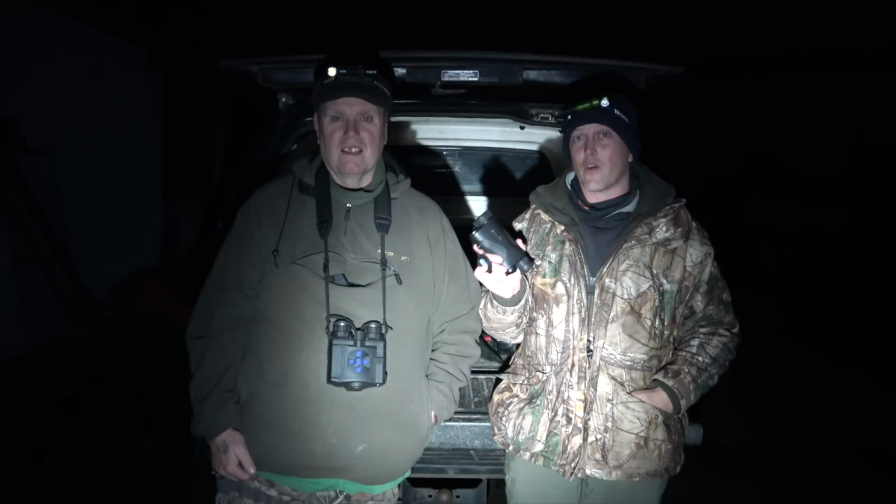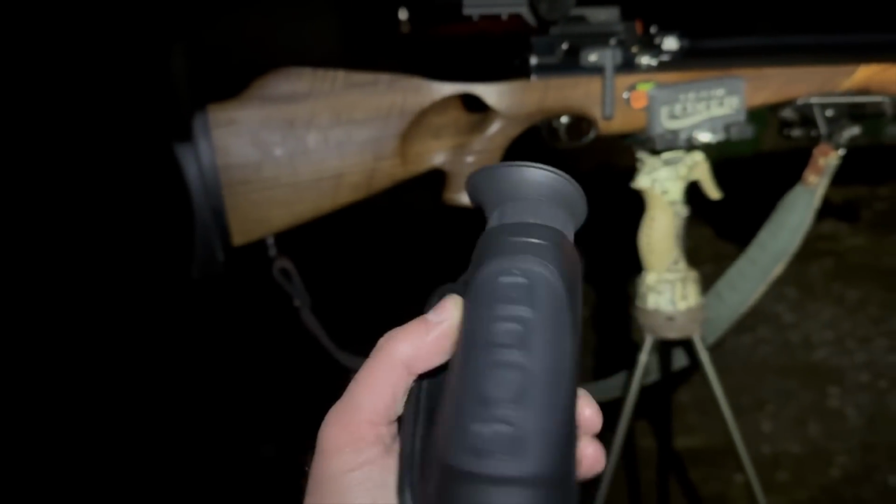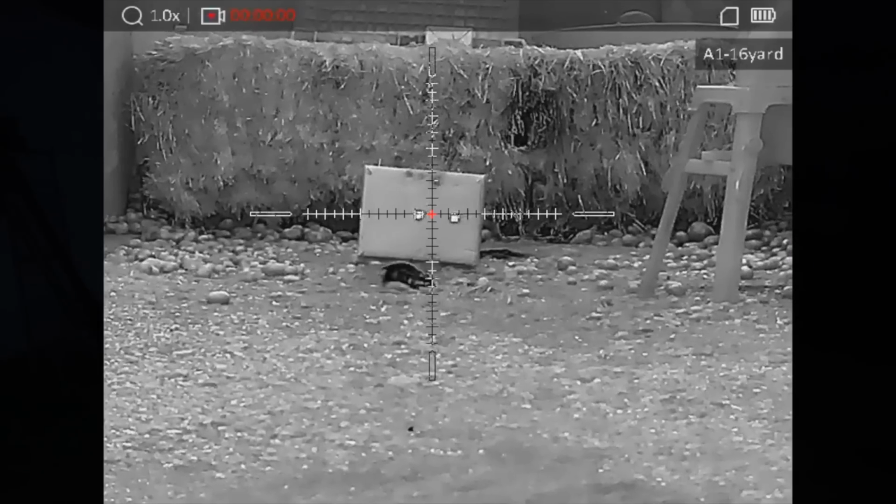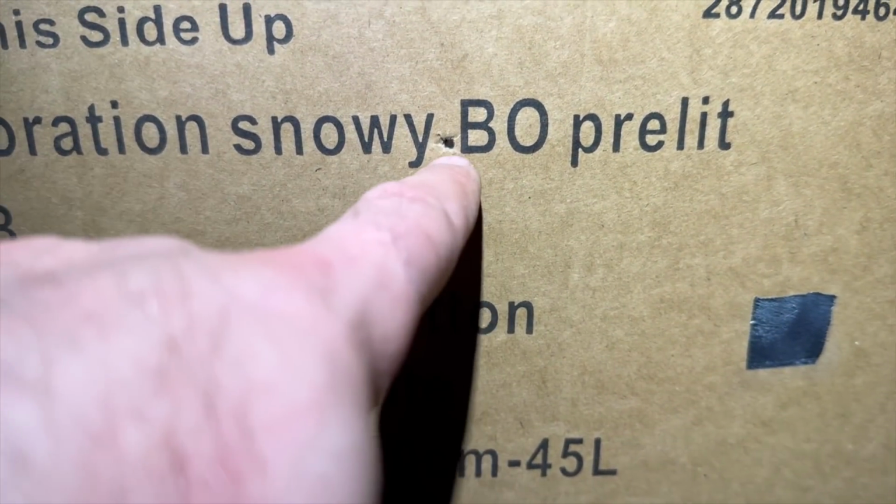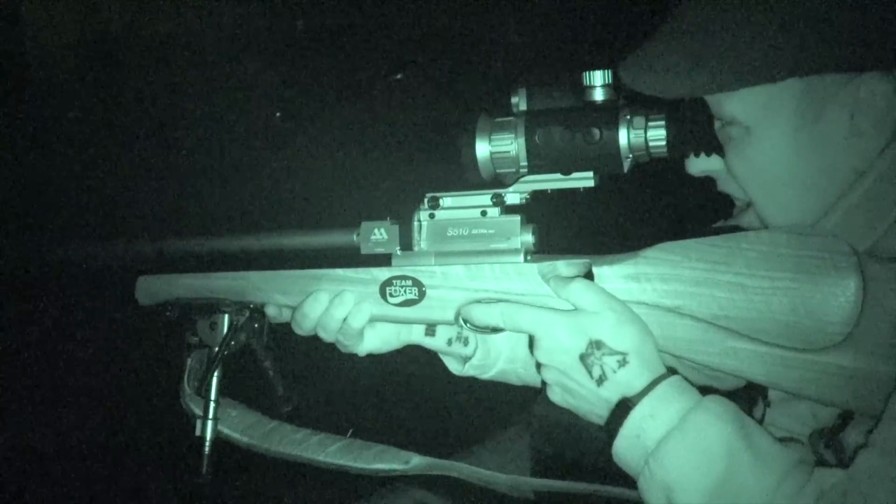This is the very first outing I have with Hike's new Condor, plus I've got the new Panther 2.0 mounted on the air rifle. Just zeroed it just now, and in fact there was a rat walking in front of the target as I zeroed it, and it took 3 shots to get it bang on, and then whilst we were still there, and it would have been rude not to, Dwayne kindly shot a couple of rats for us. So we're already off the mark. We've got 2 in the bag already.